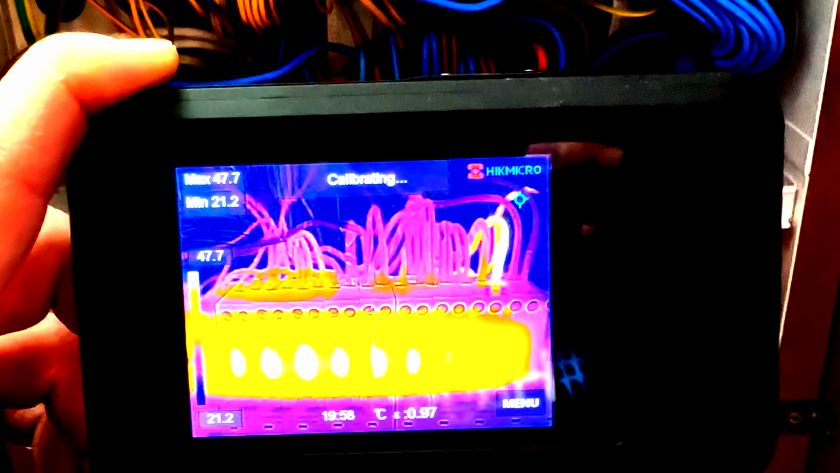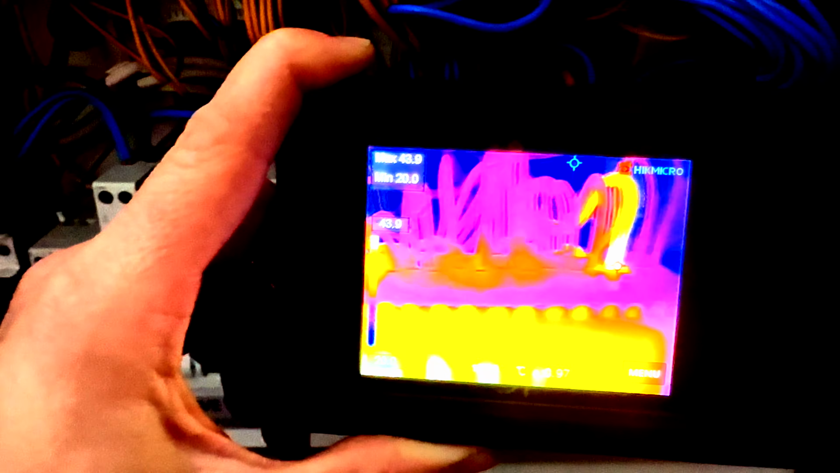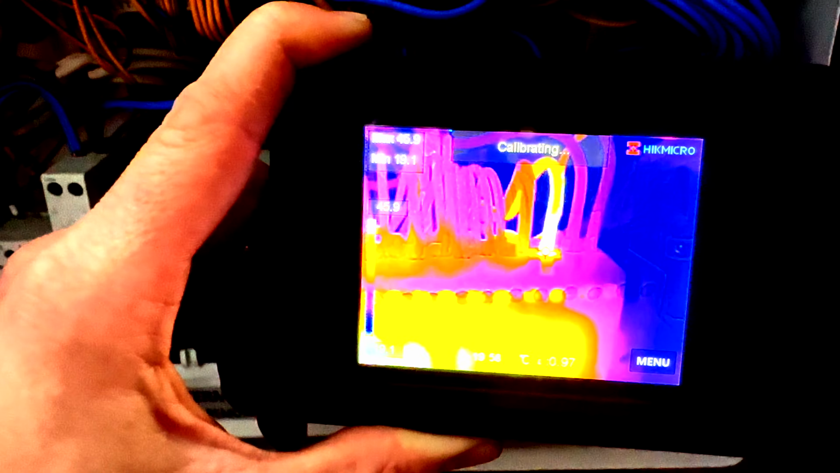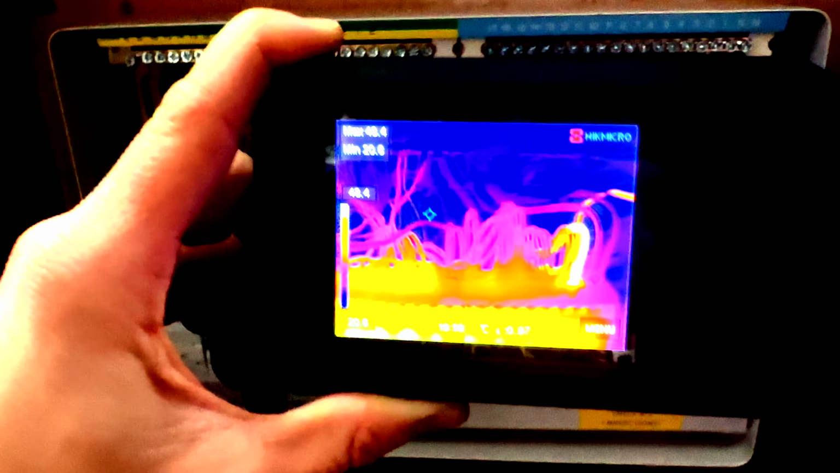Here's another quick demonstration inside a fuse box. I've not fitted it, by the way. Obviously, look at that. Ignore the heat from the RCBOs, that's normal, although that one does look like it's getting a bit hot. Let's look straight at the cabling and see if anyone can spot a loose connection anywhere. I think that's pretty obvious, don't you? I mean, wow. Wow, look at that. Tell me that's not easy fault finding. Look at that.